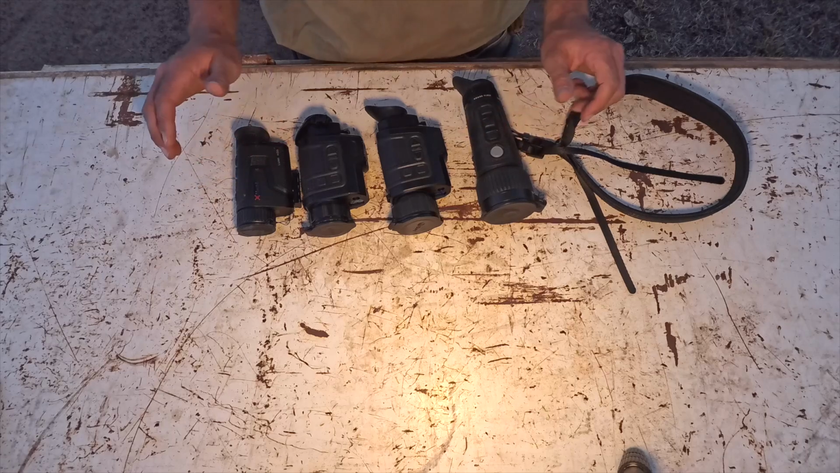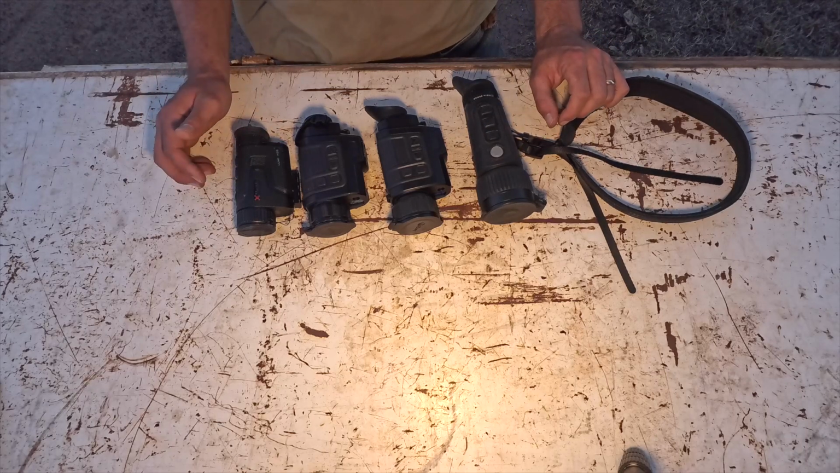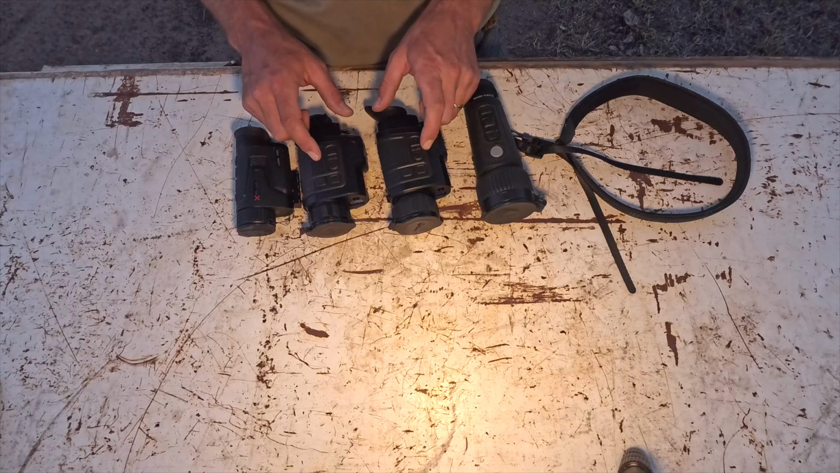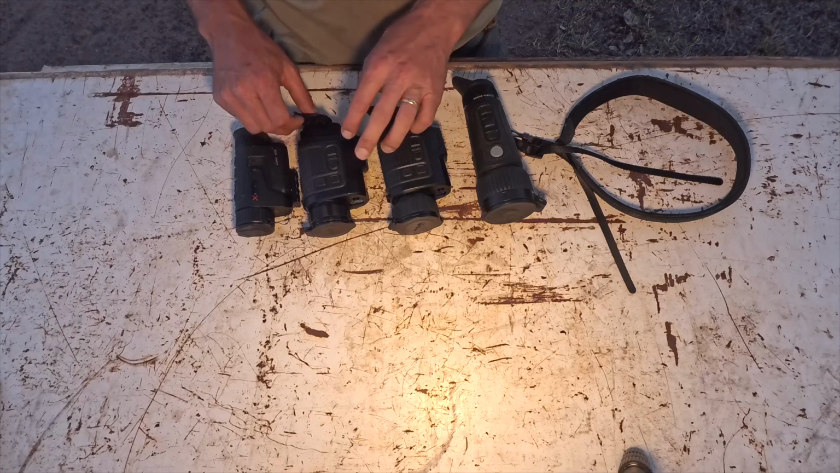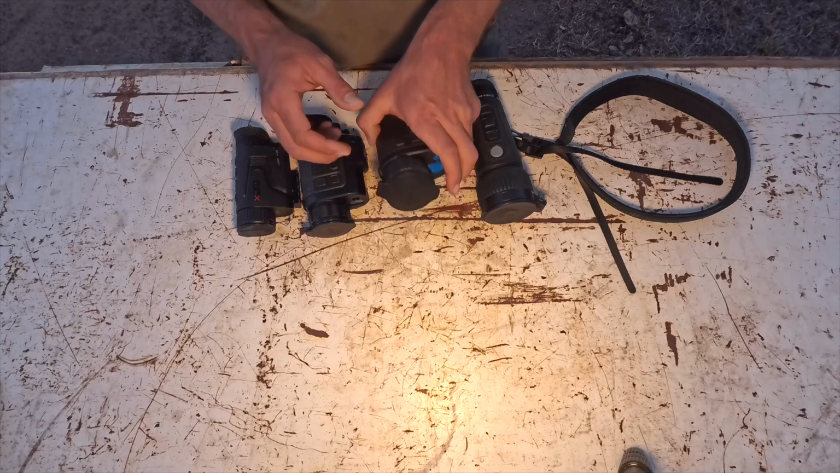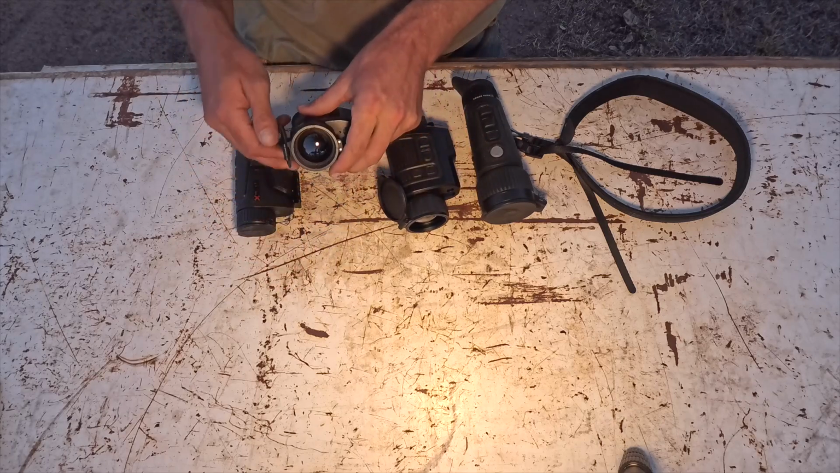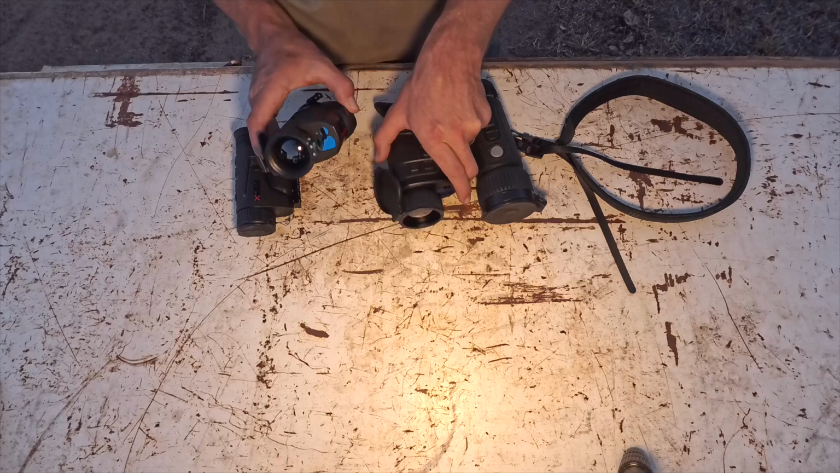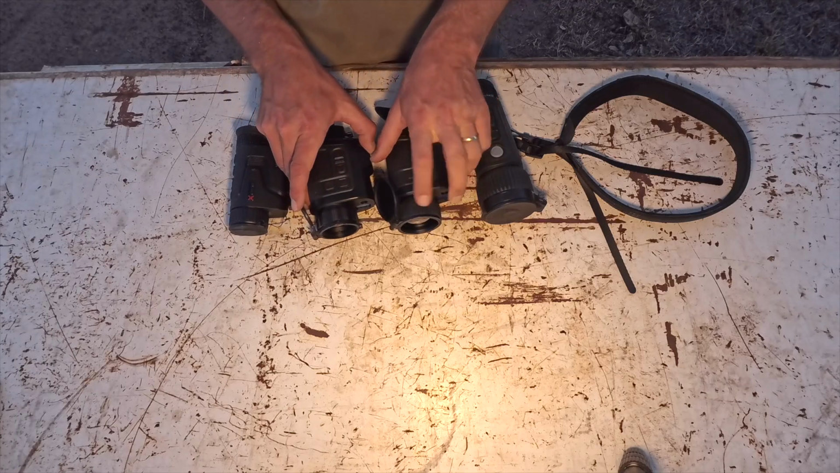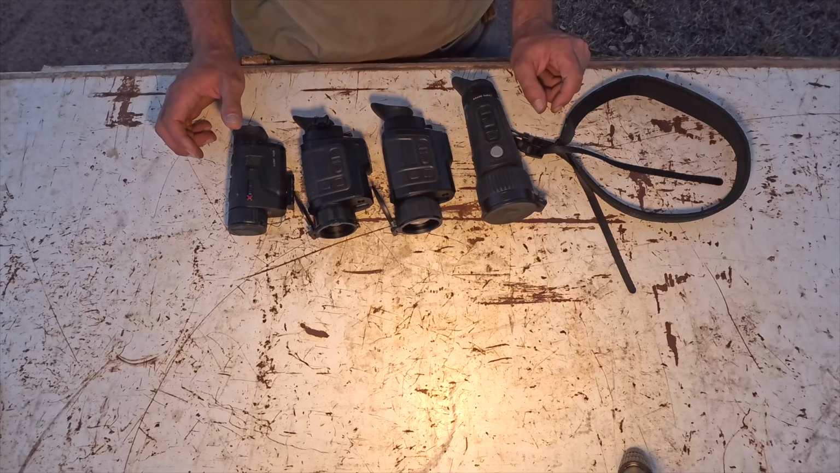Now I'm just going to go through and talk about the sizes and the usability of them. These two finders are both from Infiray, and they're identical to use, with an identical form factor, except this one here has a 50mm objective lens and that one there has a 35. They've both got the same rangefinder in them and exactly the same bodies, so the functionality is exactly the same.